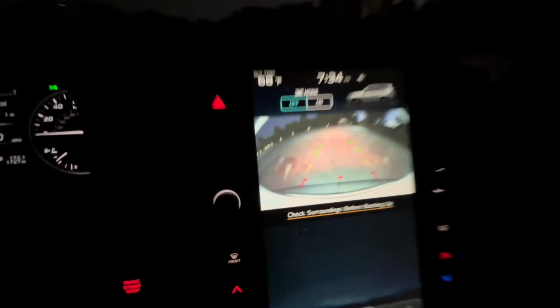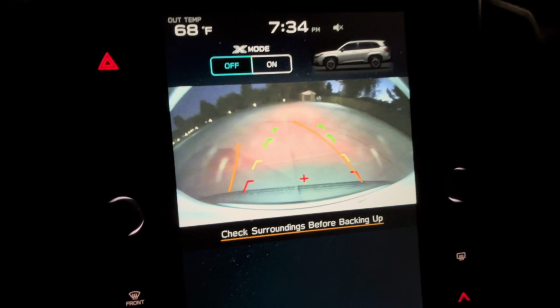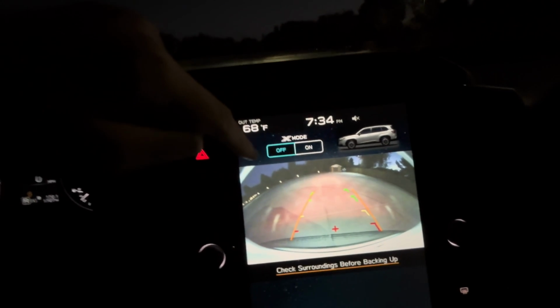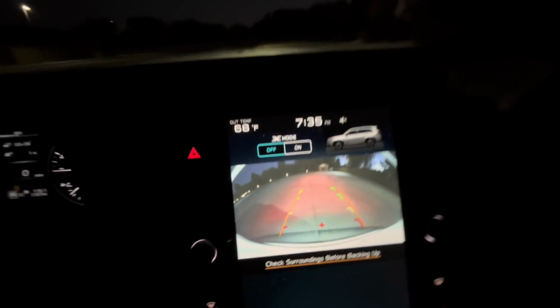The backup camera with those really bright lights actually does a really good job at night. You can see the trajectory lines move, and X-Mode options to engage are right there.